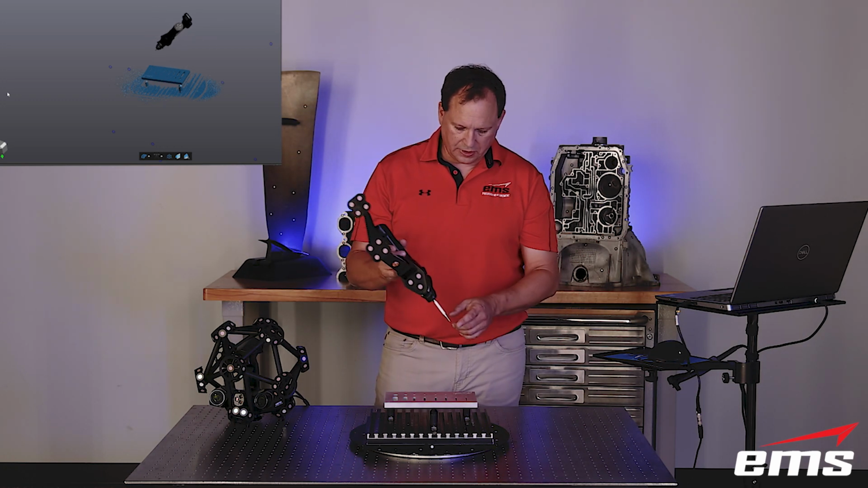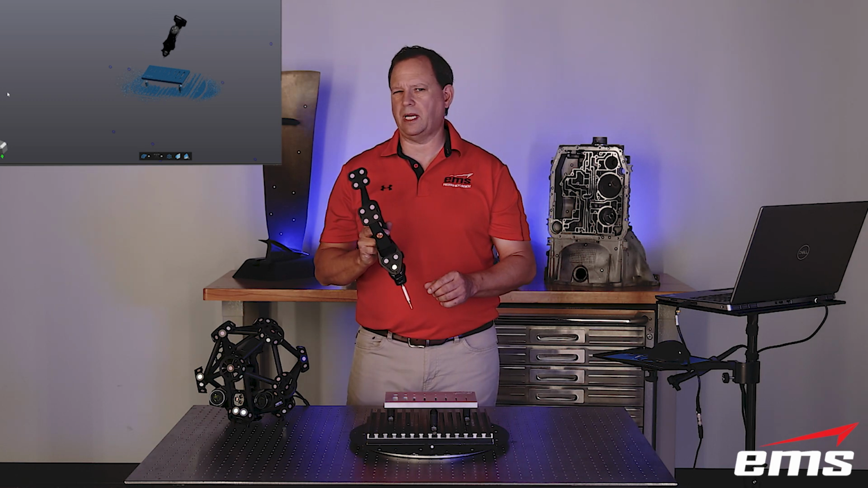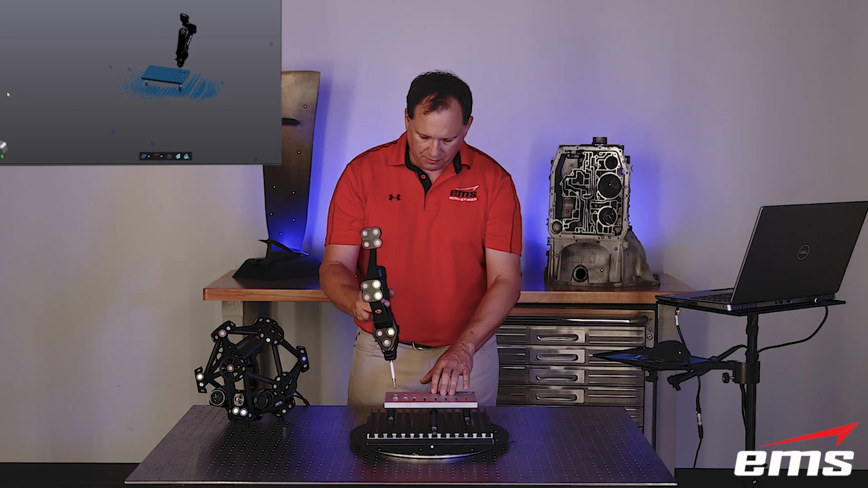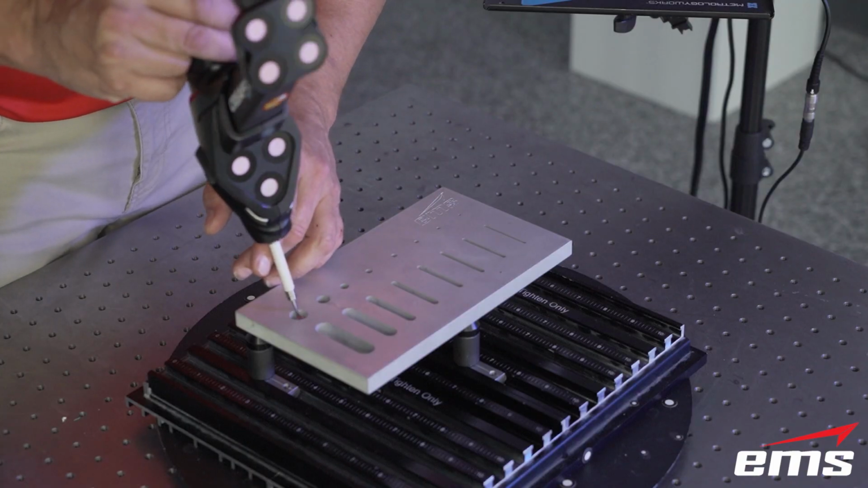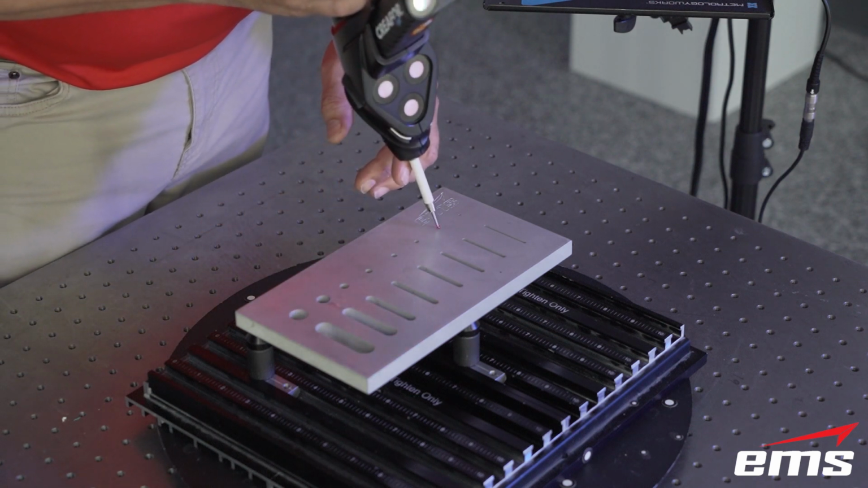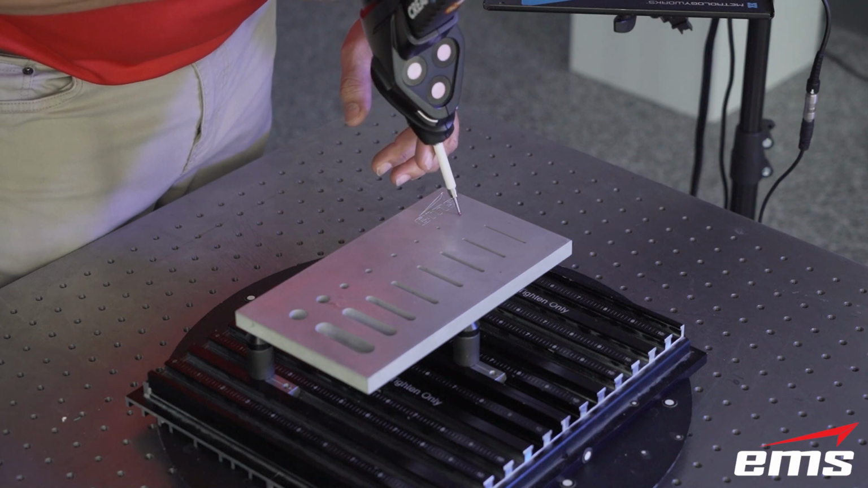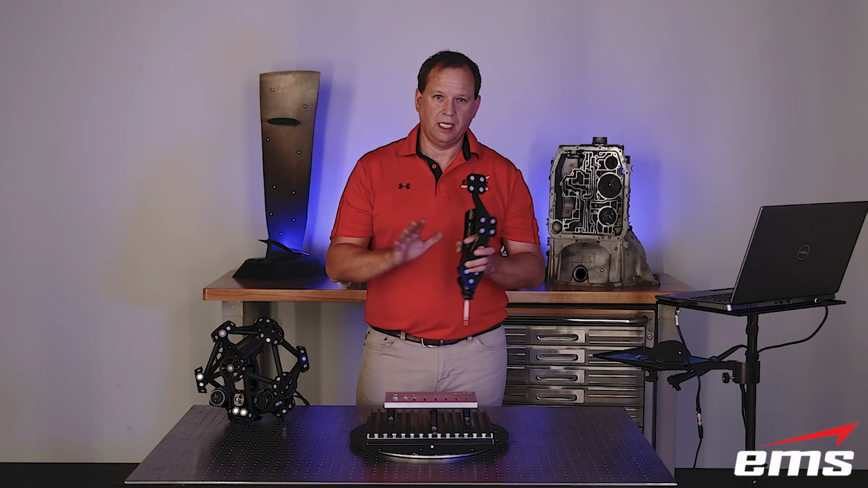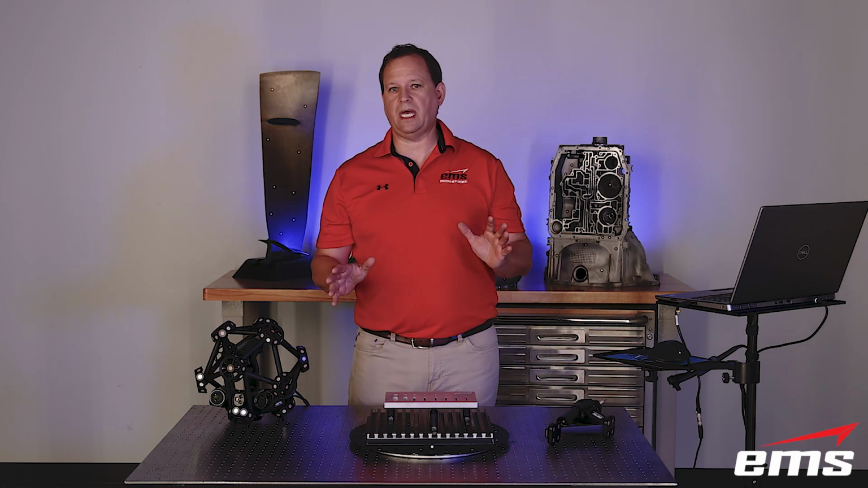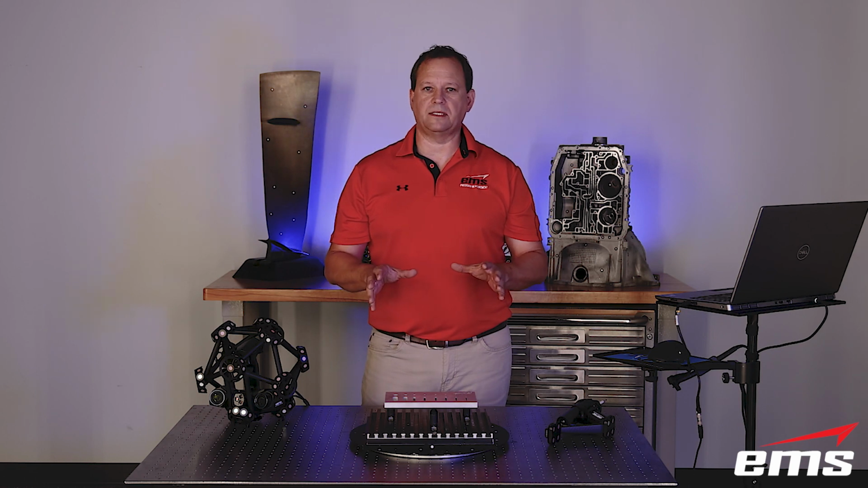So on holes, this is a 3 millimeter tip on here. I think you can go down to a 1 or 2, so you could actually get a smaller one. But obviously on the bigger holes, we can get in and measure those holes, and then at least on the very small ones, we can drop in and get a center point. So that is one advantage of the MetraSCAN system, is you have scanning and probing, but we're not going to look at the probing for this test. I just want to point that out and let you know that that is another option.